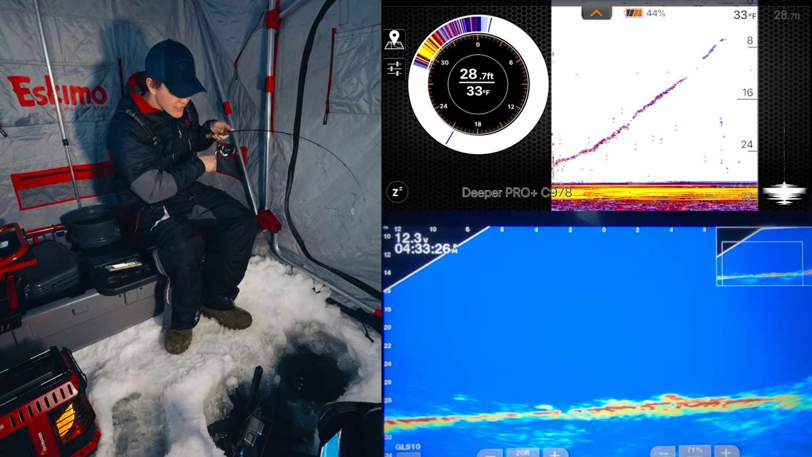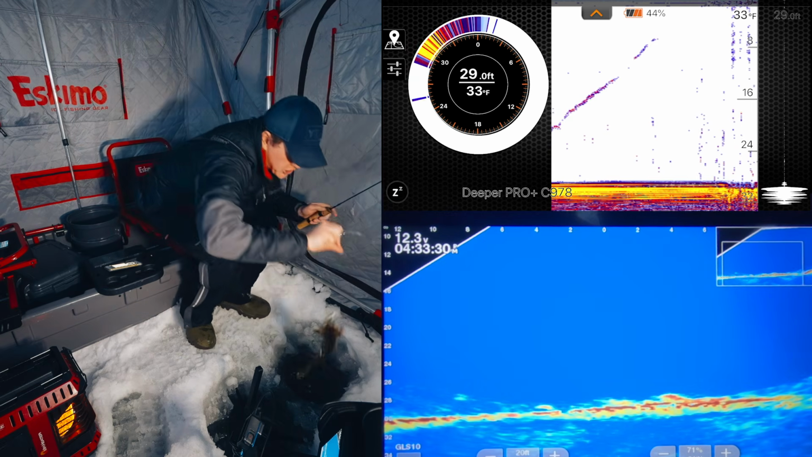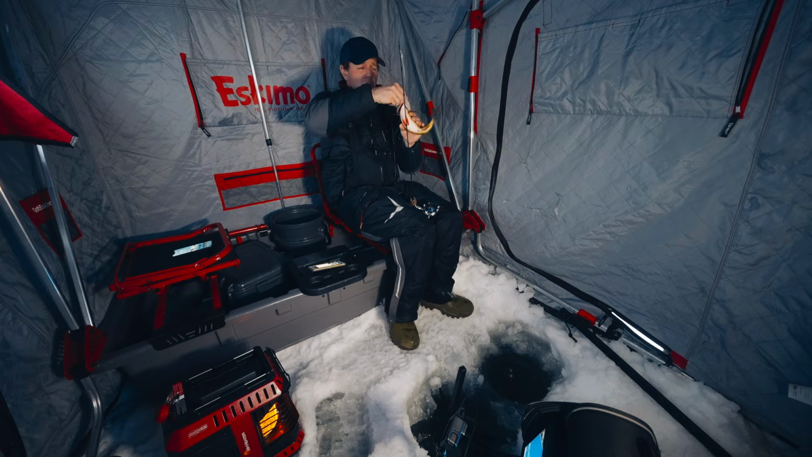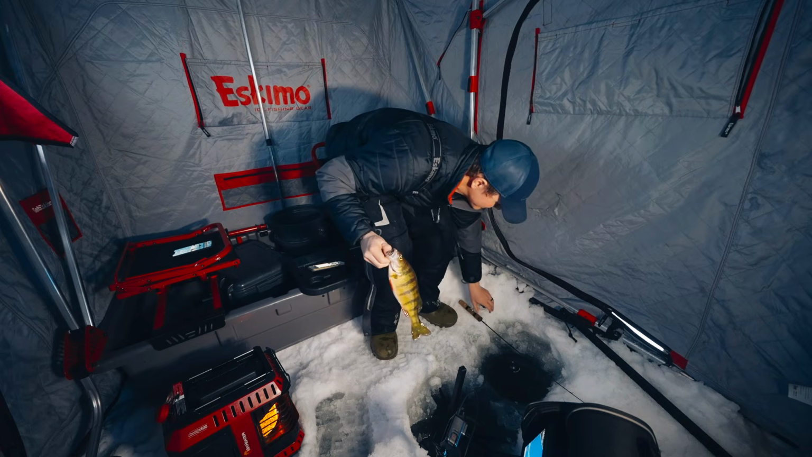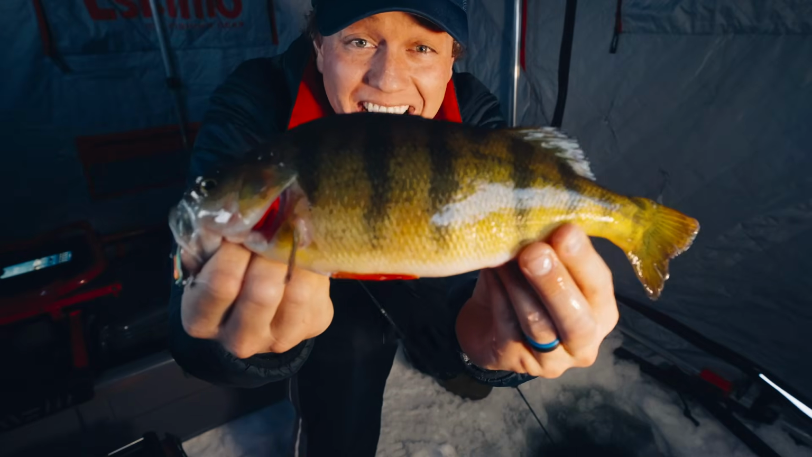And what do we got? Oh my goodness, that's a big perch. Holy smokes. Look at that perch. Wow, that is not what I was expecting. I thought that was like a decent sized walleye. Guys, look at that perch. He chowed the dinner bell. He chased so much.